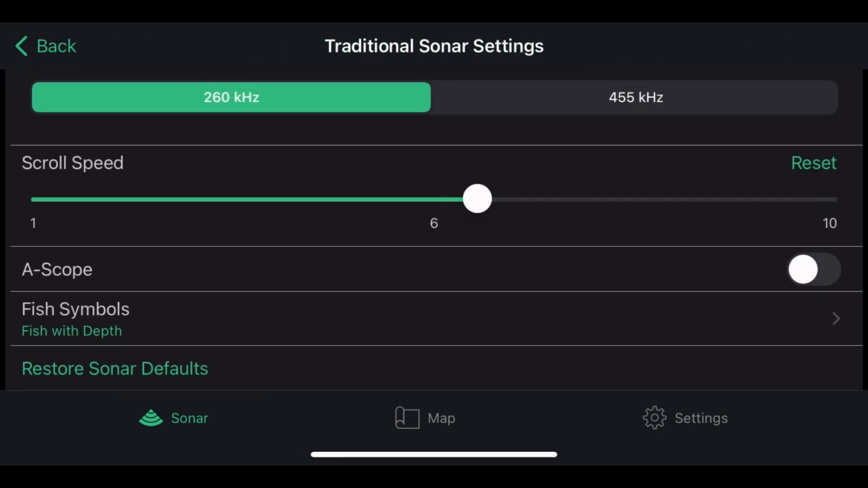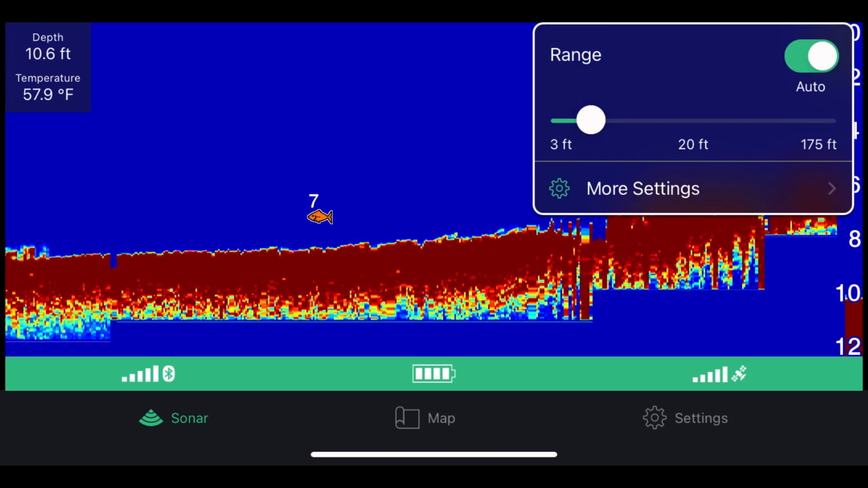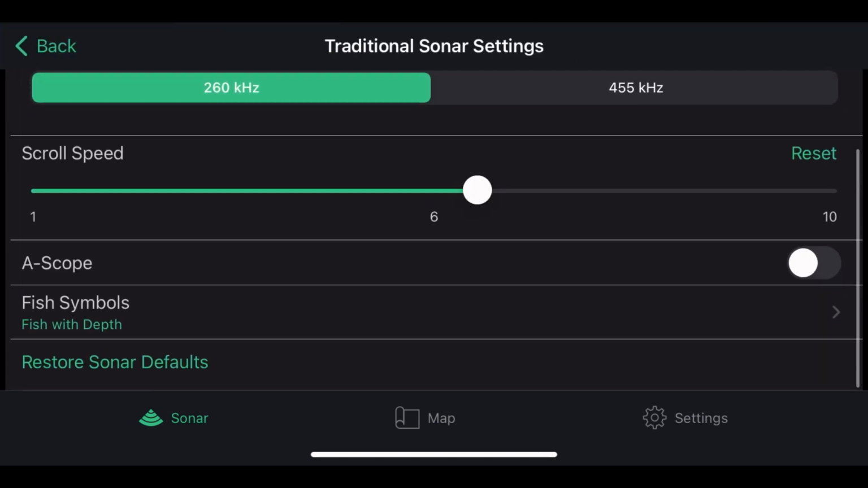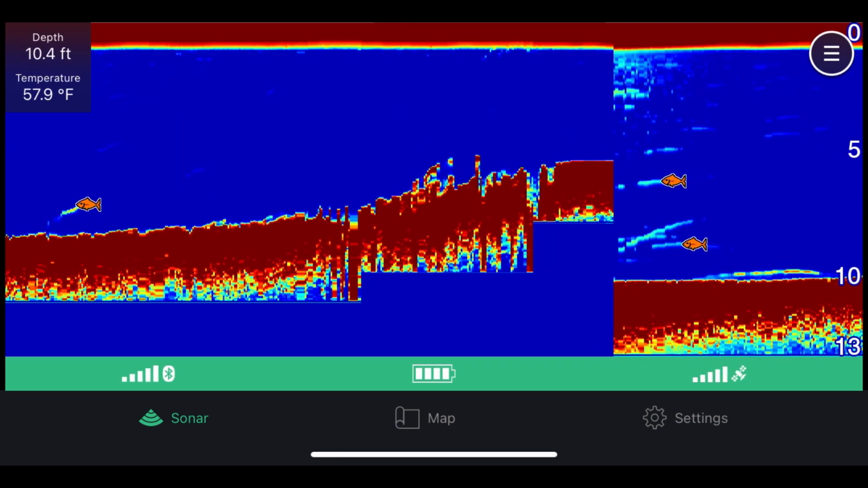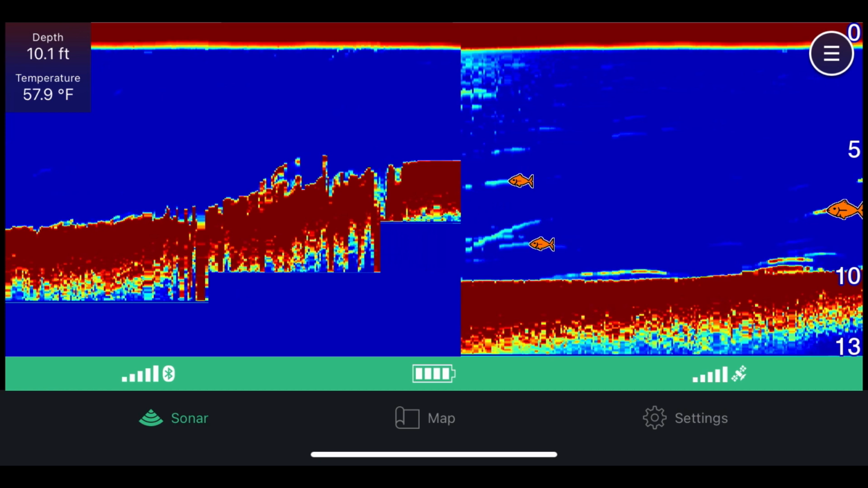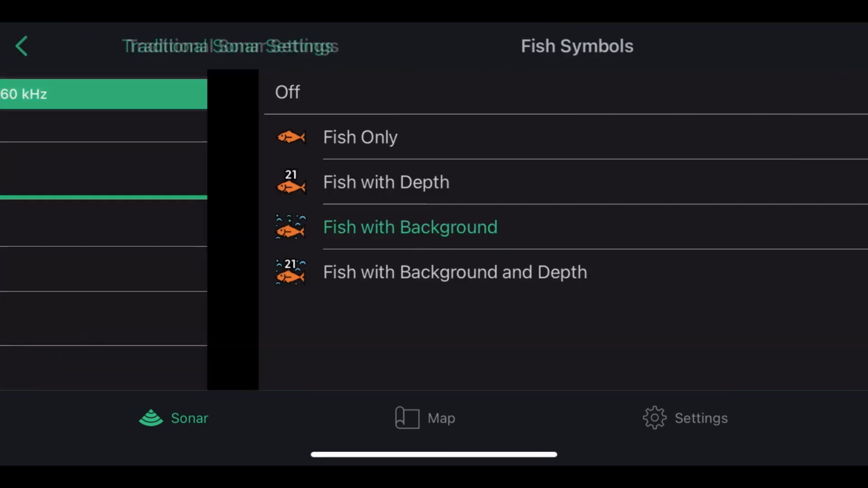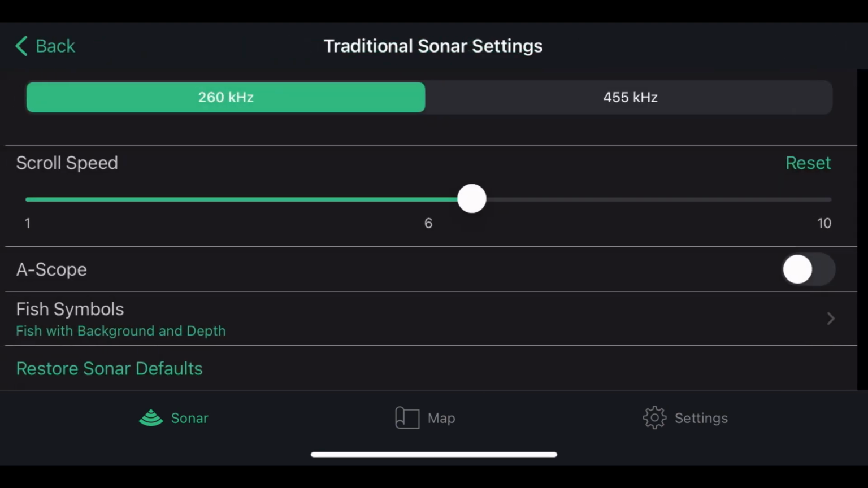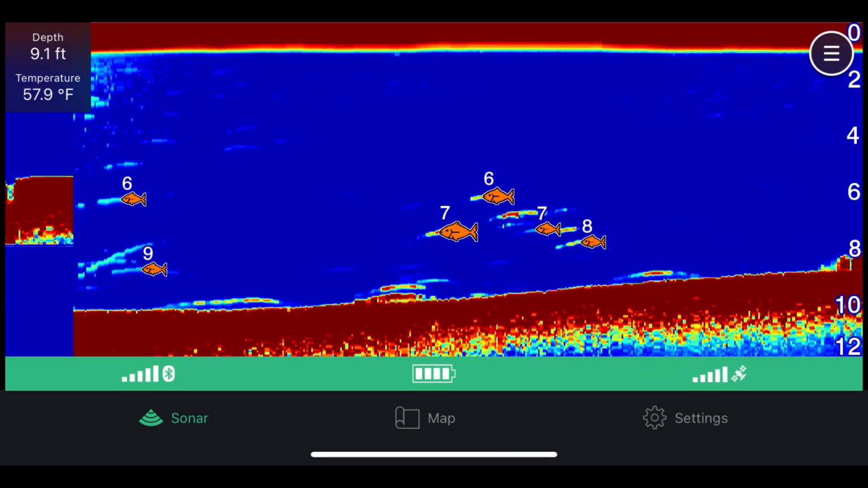If you do fish with depth, it will show you the fish with the depth of what it's at. And if you go to fish with background, it will show you the symbols and also the fish. Now the last one, you can go to fish with background and depth, and it'll be everything in one. So it'll be the symbols, the fish, and the depth.